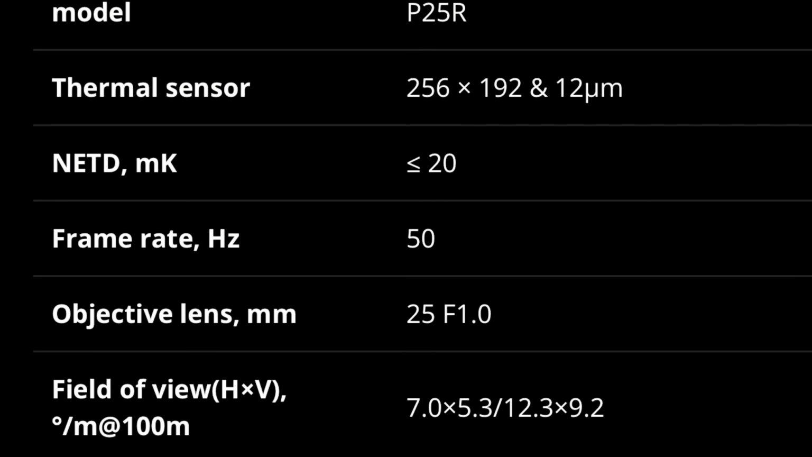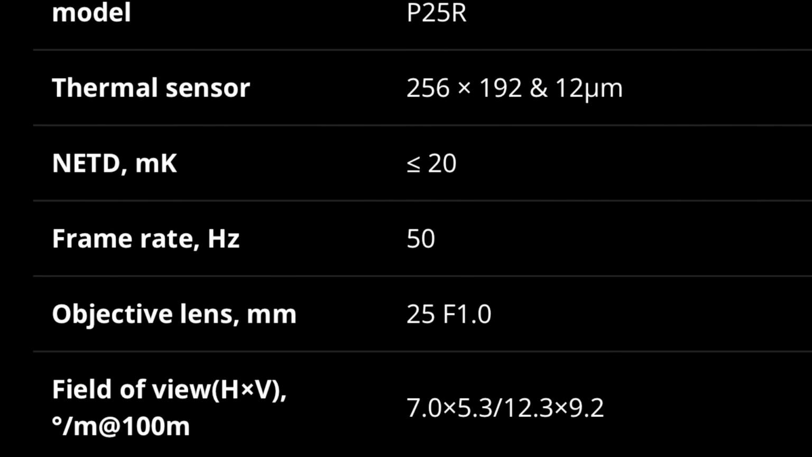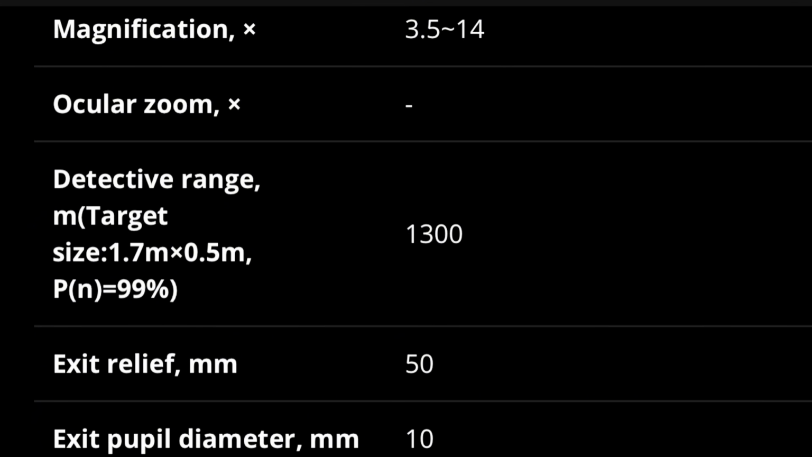Leading up to this point, or night vision. But moving on, specifications. So this is a 256 by 192. It does have a 12 micron sensor that is going to be a sub 20 millikelvin. It also has a 50 hertz frame rate. Magnification, as I said, is a 3.5 to 14x. Picture in picture, you bring it up, it's going to automatically go into a 7x.